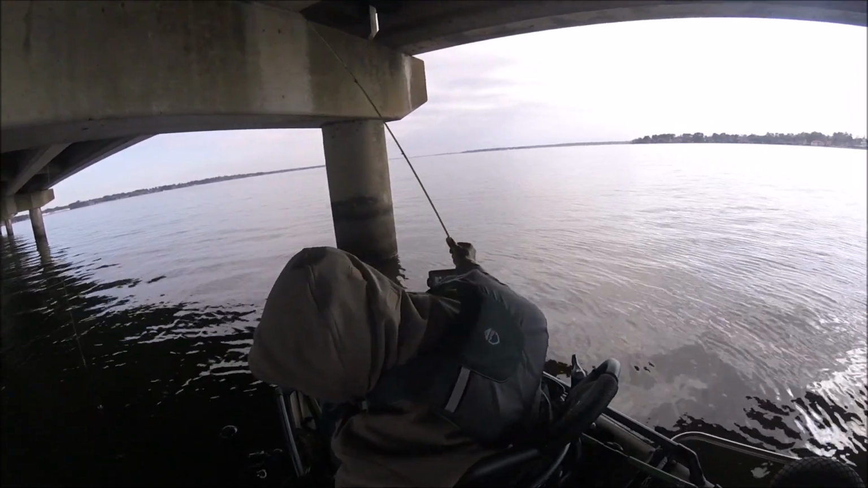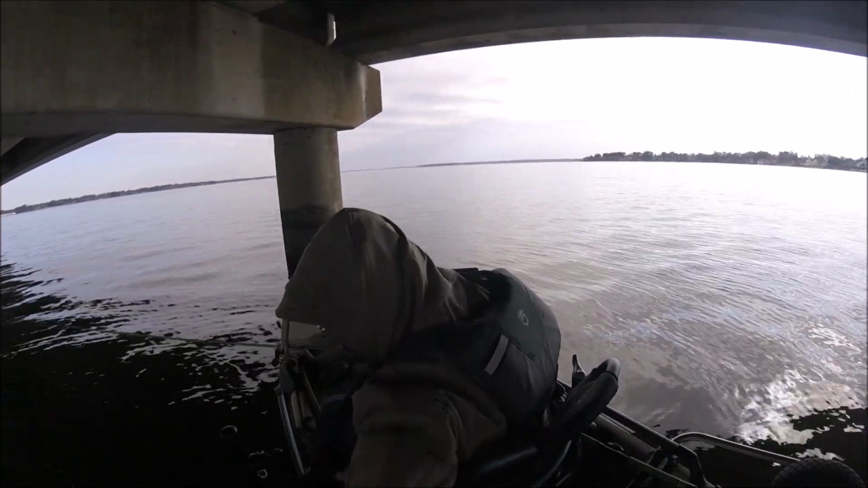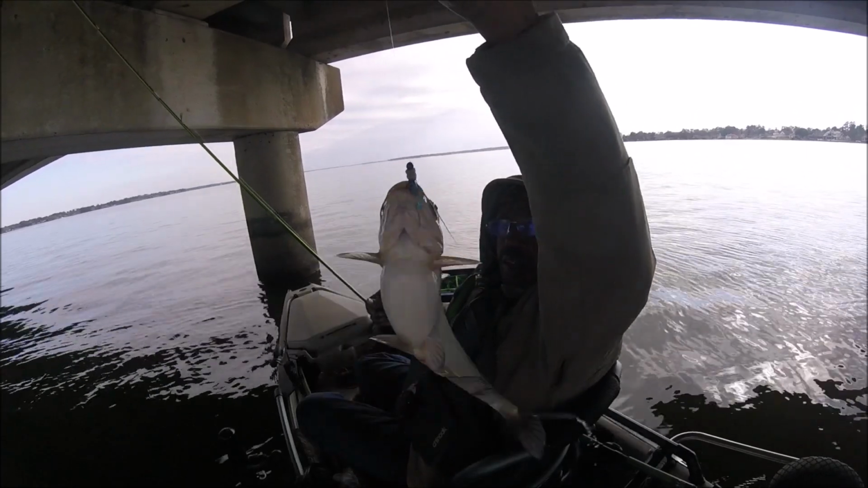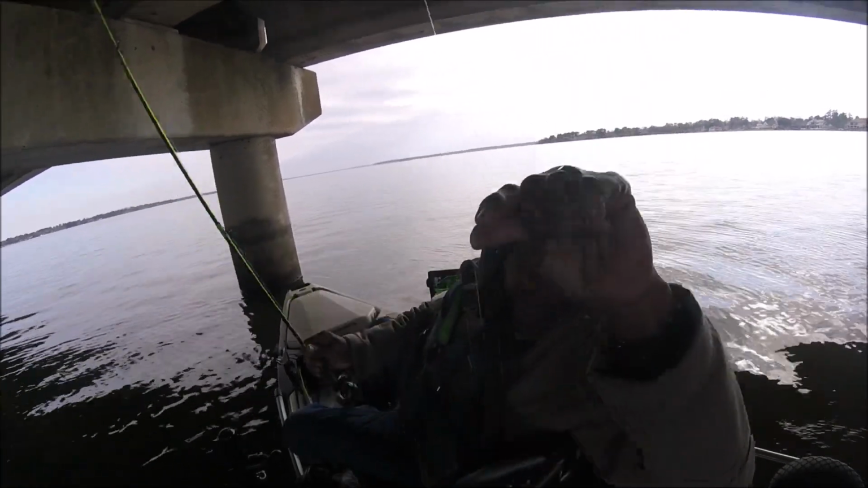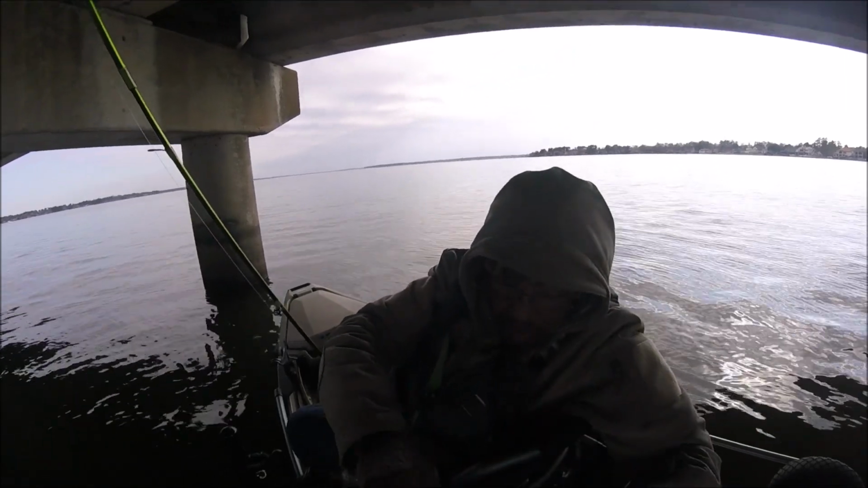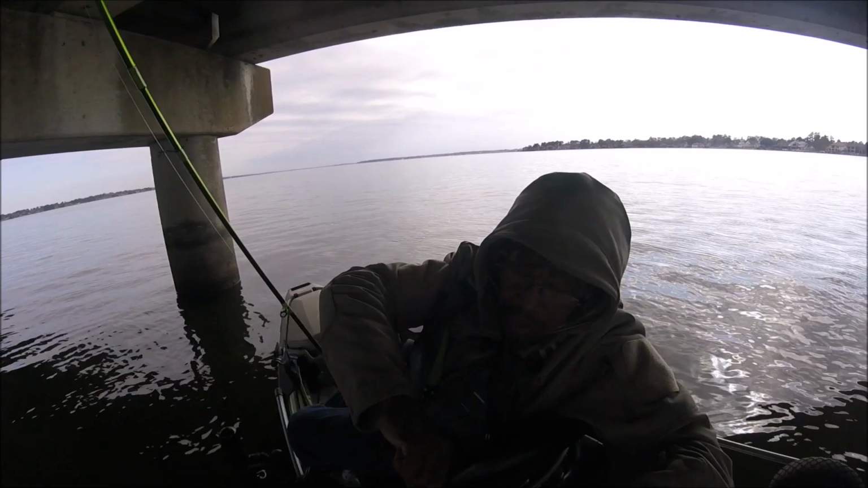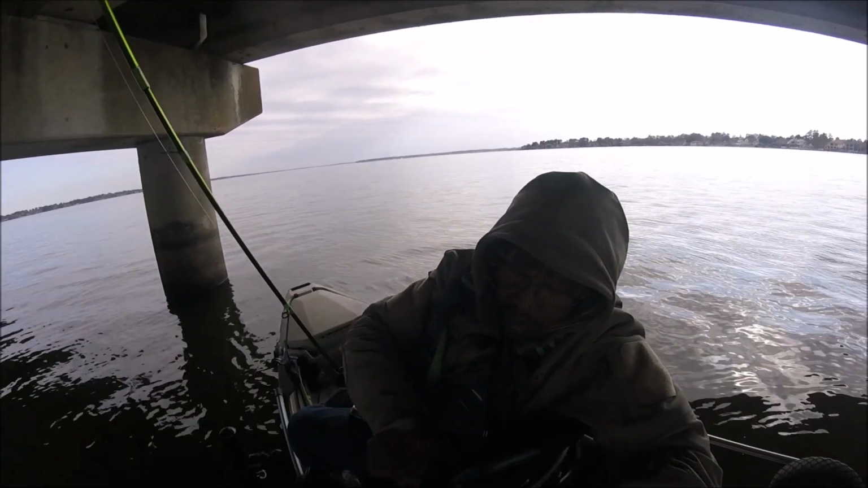I think I'm gonna go to the other end now. Blue cat, right size. Although I'd like to have it like I was getting them the other day, 20 inches. But this is a good eater.